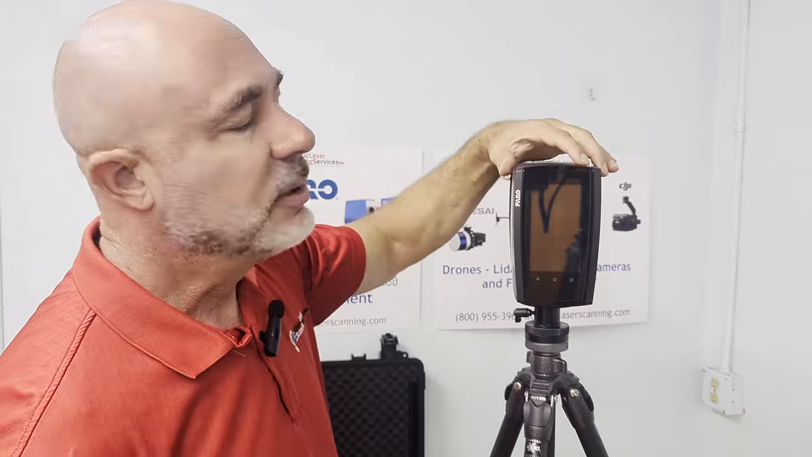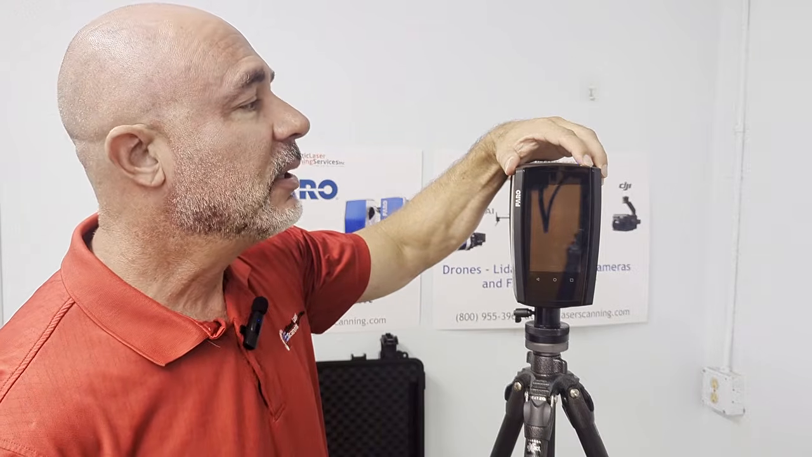Now we're going to press the power button on the top, hold it down for 3 seconds or until the blue LED light begins to blink. It's going to go through a few minutes of its startup process. We'll come back and take a look at how we're going to program our project and just how easy it is to get out of the field to start collecting data.